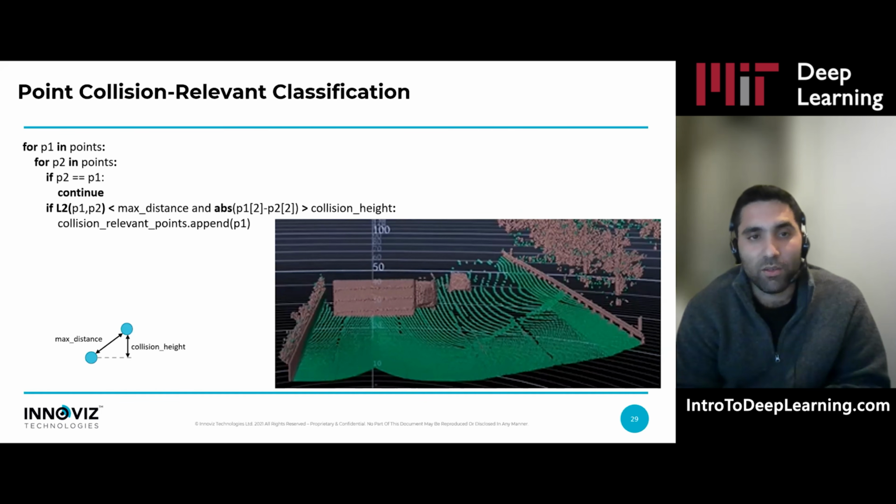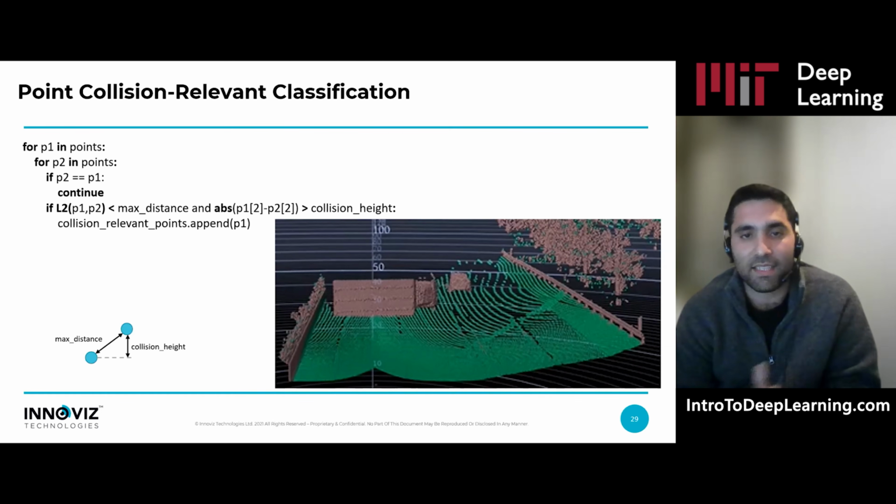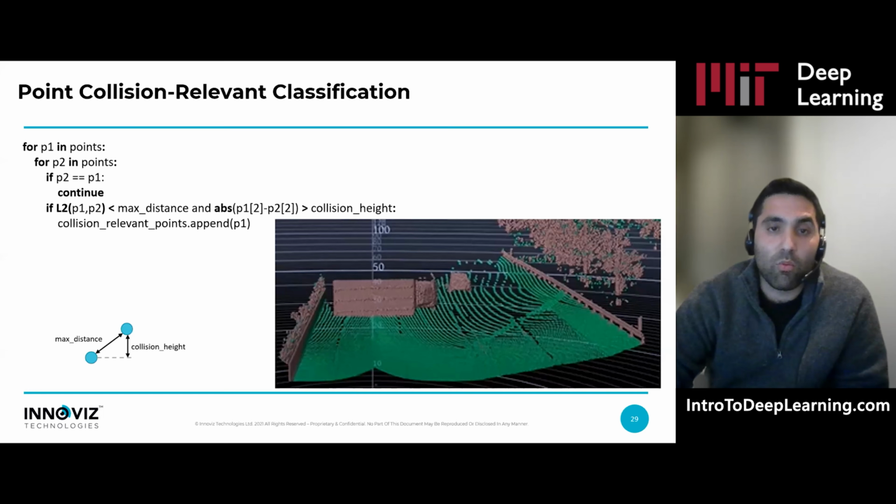So the most simple algorithm you can come up with is to take each pair of points in the point cloud, and if they are close enough, measure the height difference between these 2 points, and if it's greater than 40 centimeters, like Omer says, you can classify these 2 points as collision relevant. So here, this overturned truck is easily detected as collision relevant, and the car won't drive through this truck.